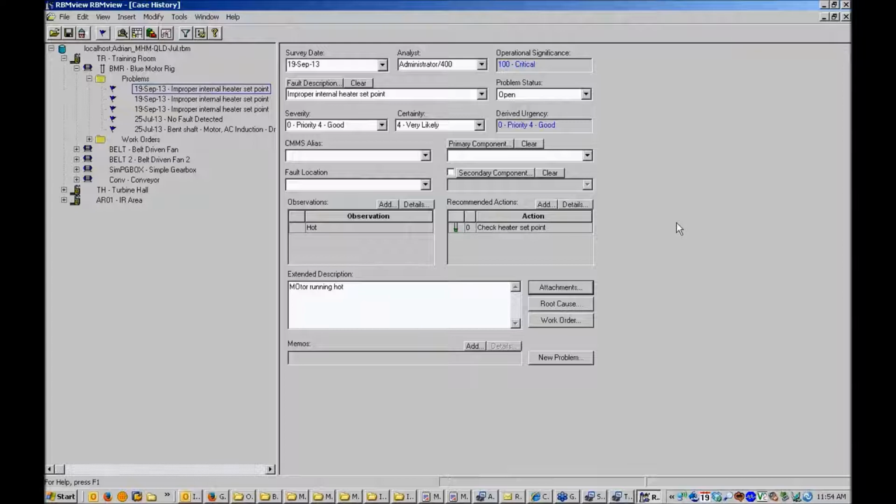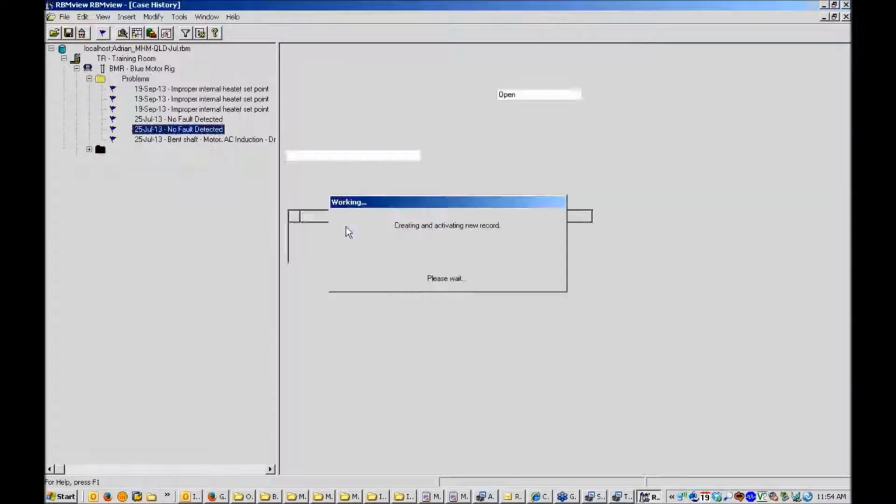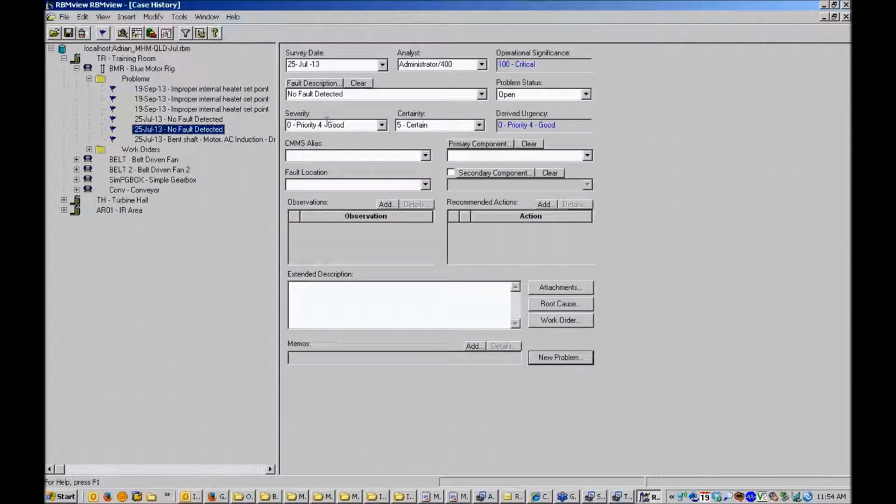And Stephen asks, can we create a report with Vibe and Thermo in the one? Yes. In RBM View, the problem entry I've got here includes thermographic information, but I can add problems that are vibration problems. So I could, for example, say insert problem, and this new problem could be a vibration problem.